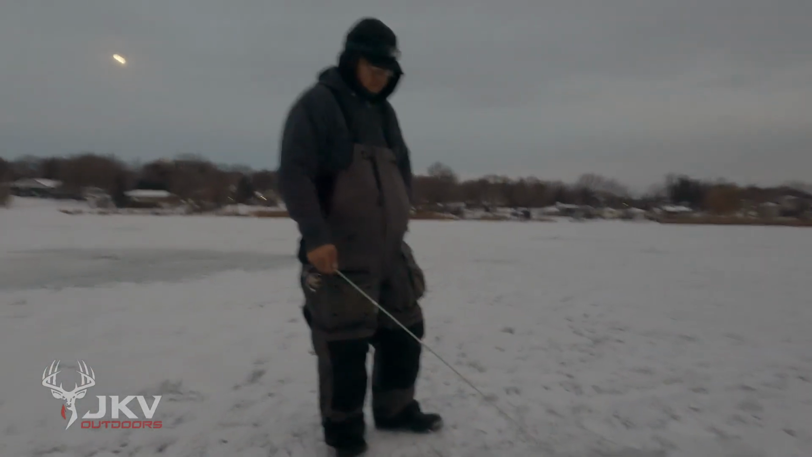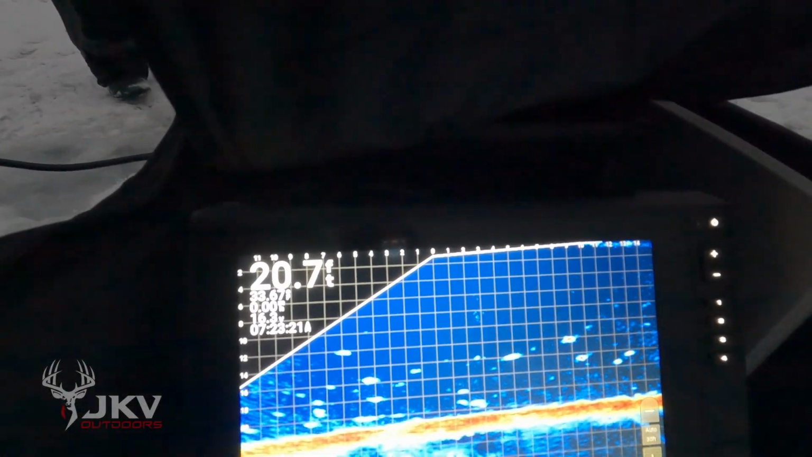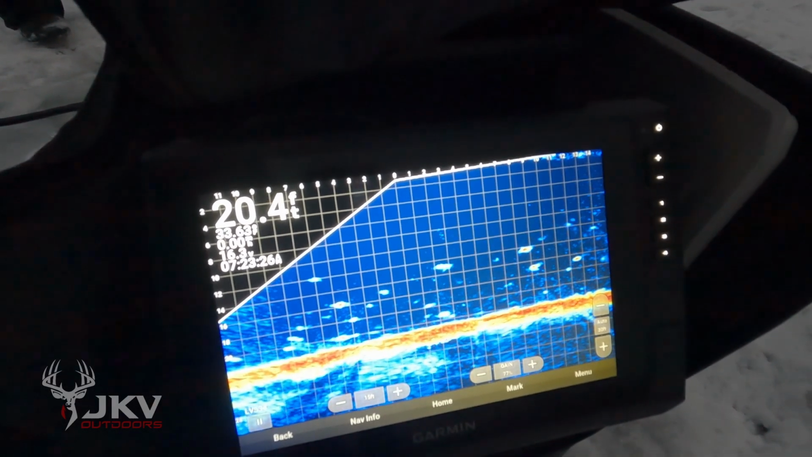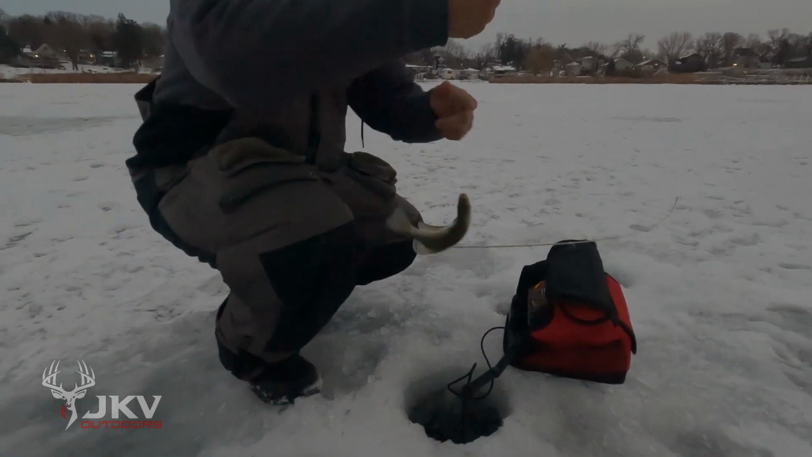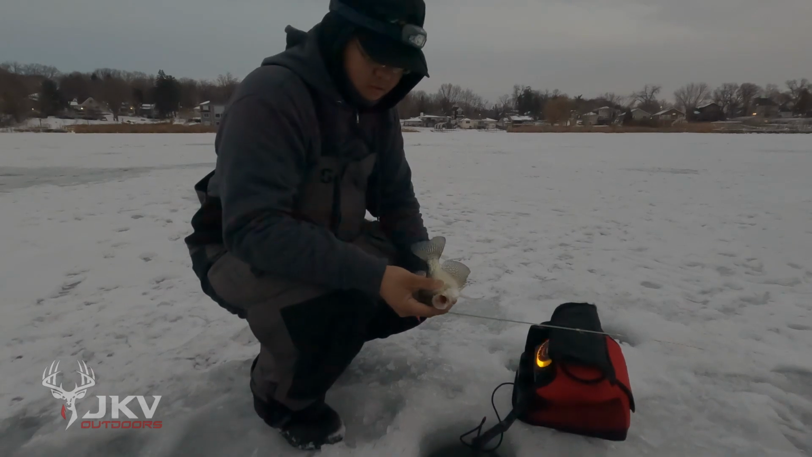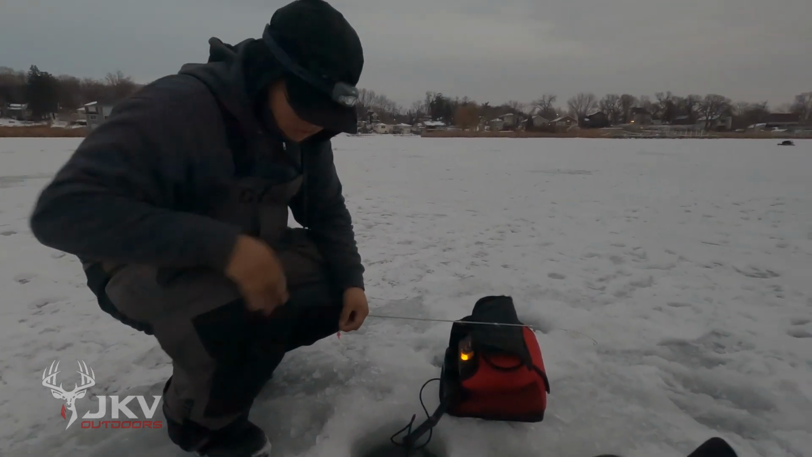Got Isaac right here. I want to see if I can find Isaac on the screen. Keep jigging, Isaac. Oh yeah, there you go. I see you right there. Isaac's got the first one of the day. Nice little crappie. They're probably all about that size for now. Yep, a bunch of them on the bottom. But we'll get them. We'll get the big ones. Stay tuned.